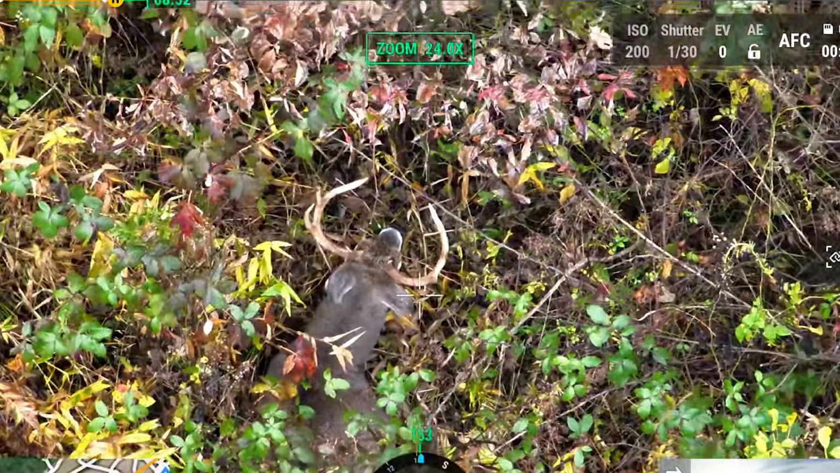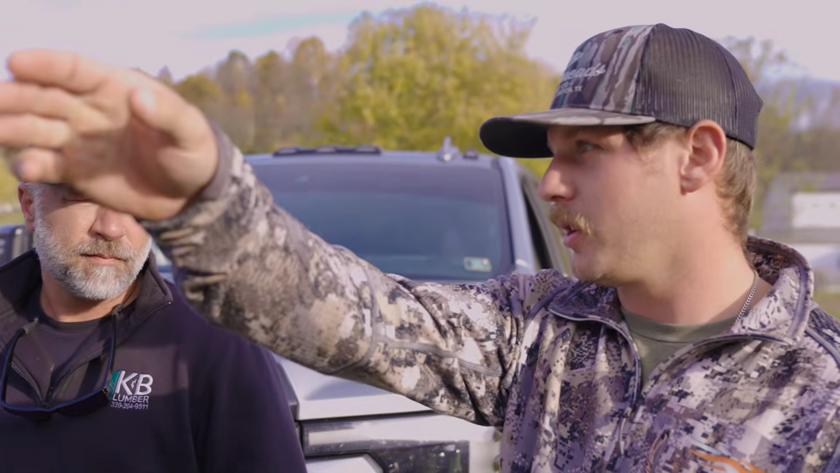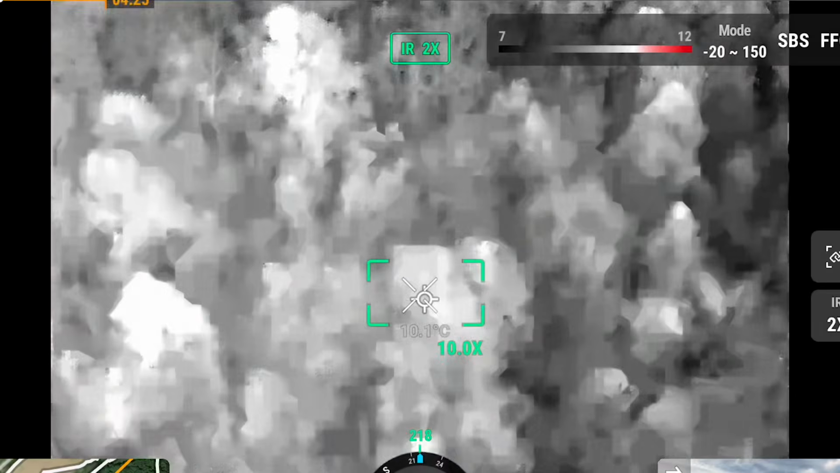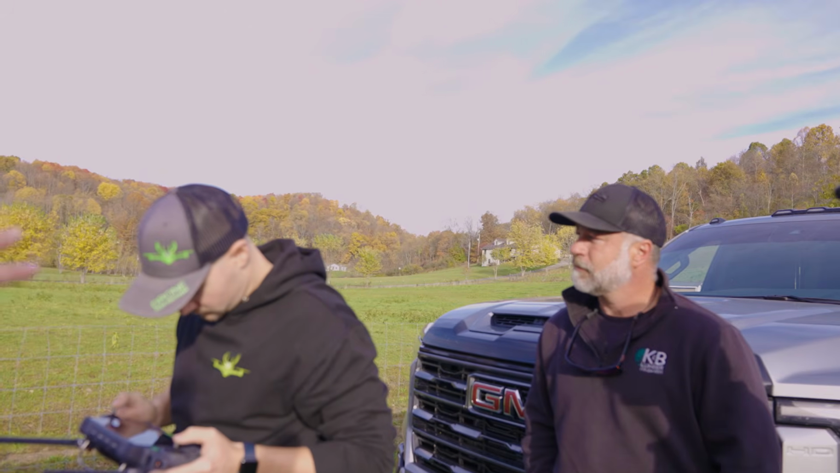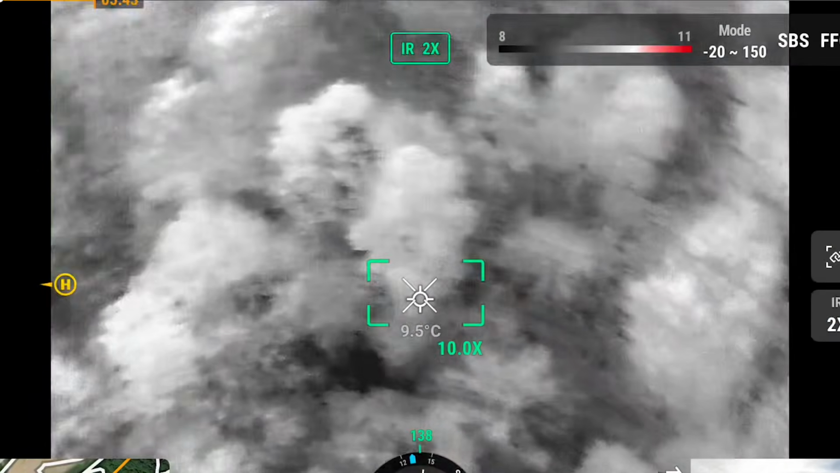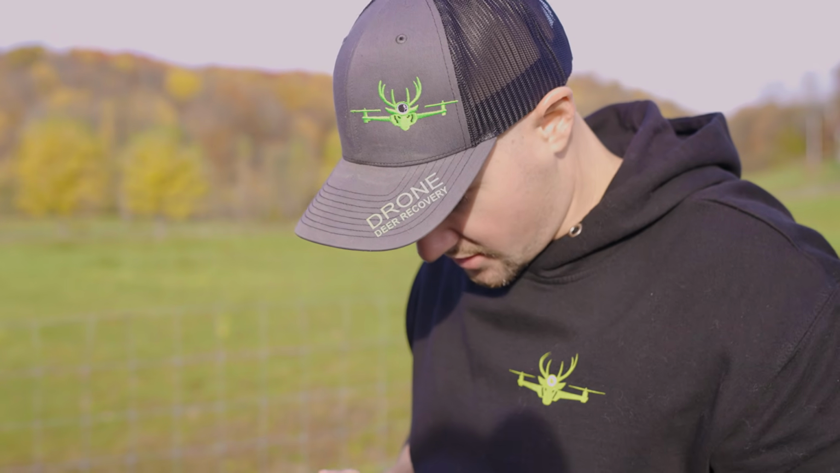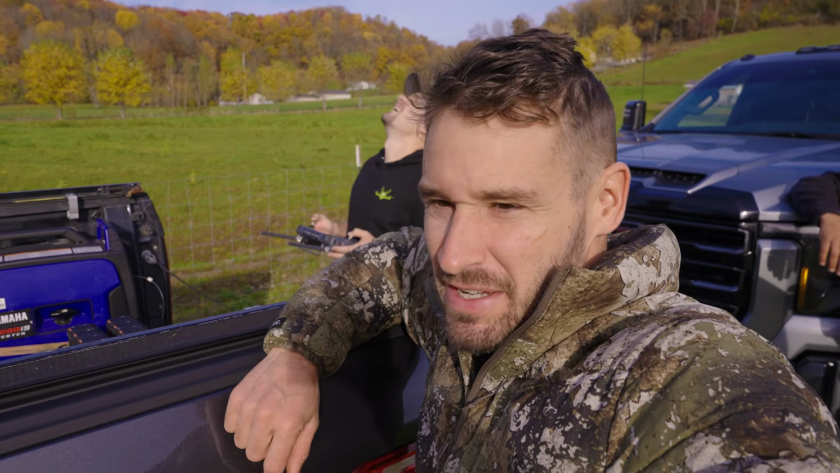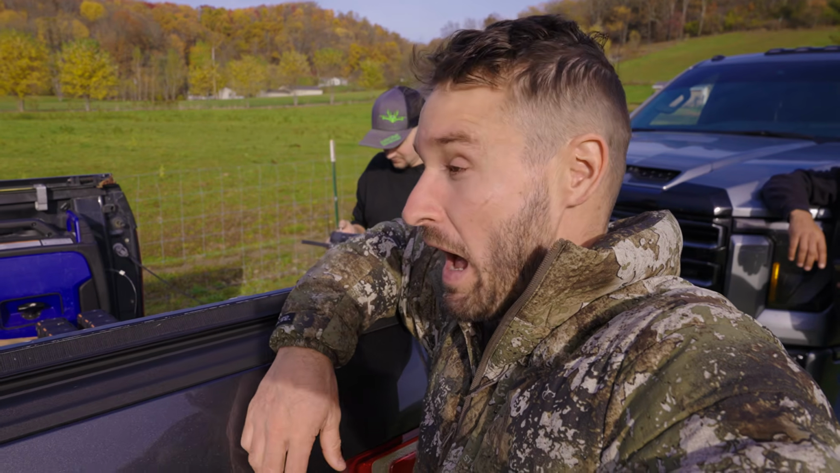If he had been bedded down there just on the other side of the creek in the field, it would have been way easier to come down here across the road than for him to go uphill. But it's strange that we're finding those other bucks that were with him in that general area, but not him. Isn't this the strangest thing? We've had some weird stuff already. We're all just really baffled on what's going on because it just doesn't make sense. I'm even confused.